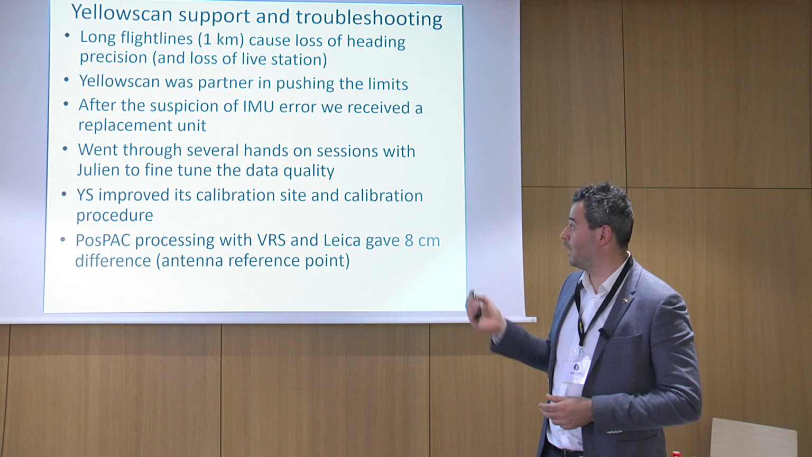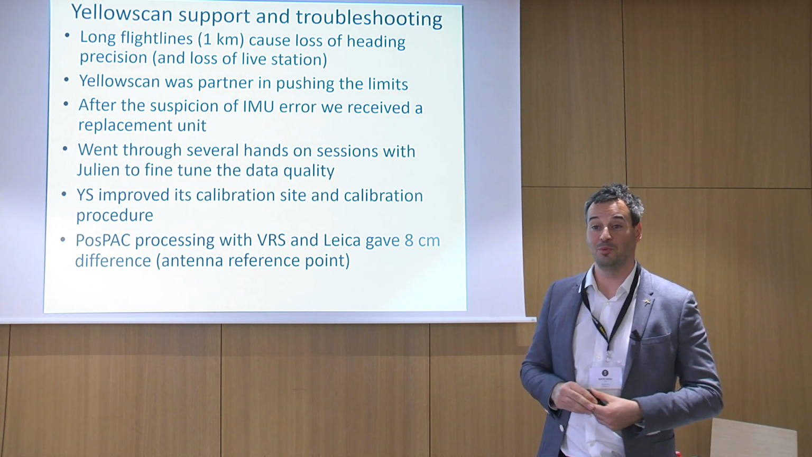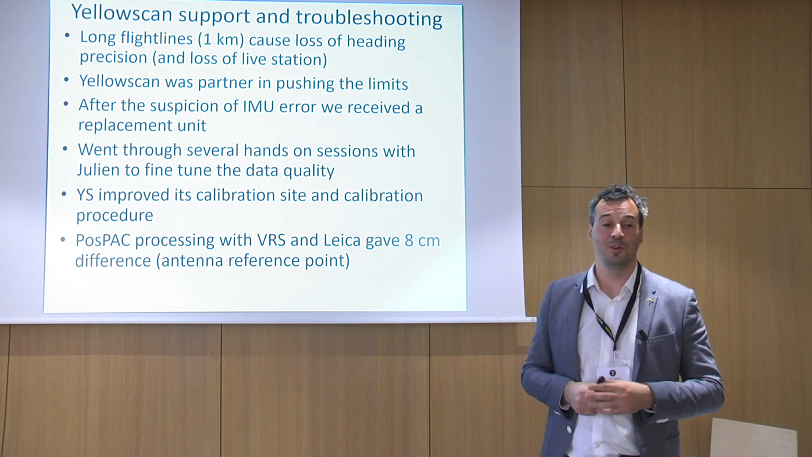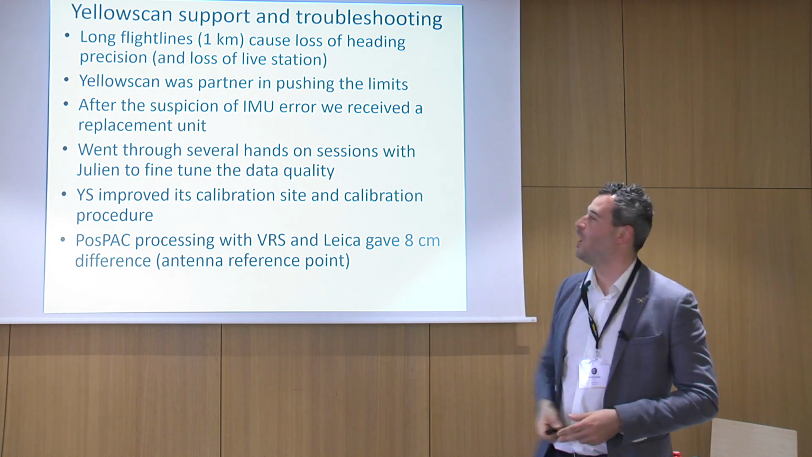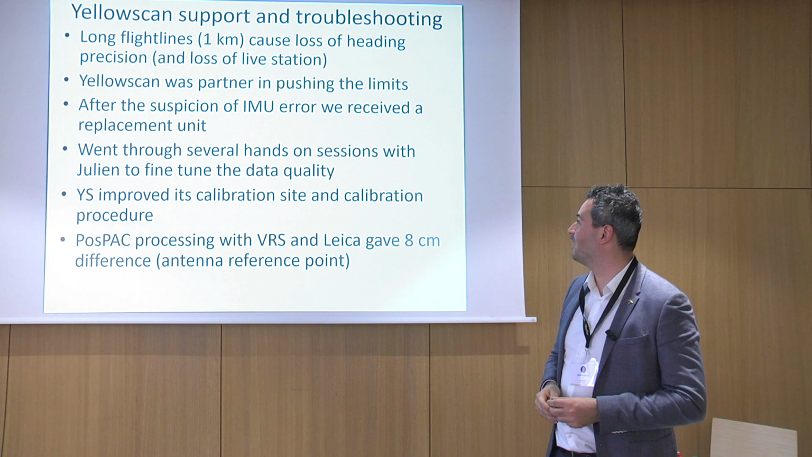And I already talked a little bit about it, but long flight lines, 1 kilometer, are kind of pushing the boundaries. So we often have problems with loss of live station and loss of link with the UAV. When you have a 100,000 euro UAV flying away from you and there's no telemetry, you are kind of getting a little scared.